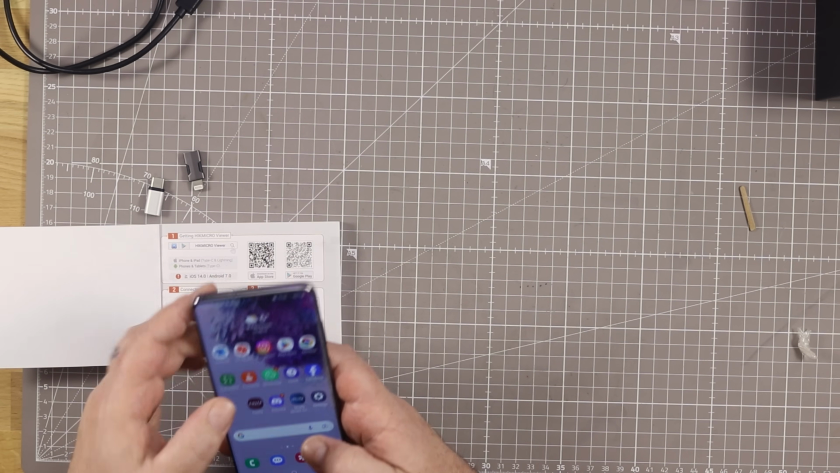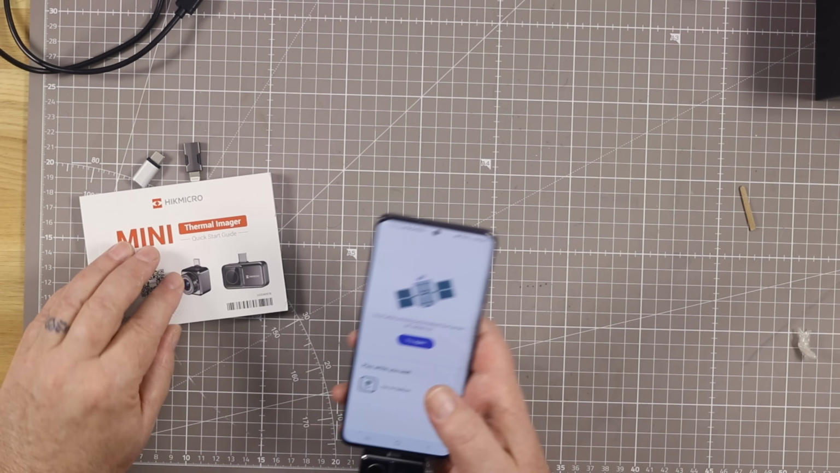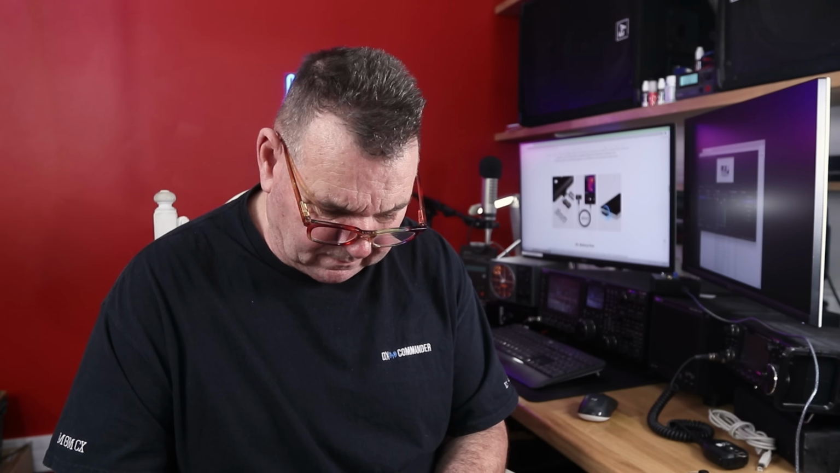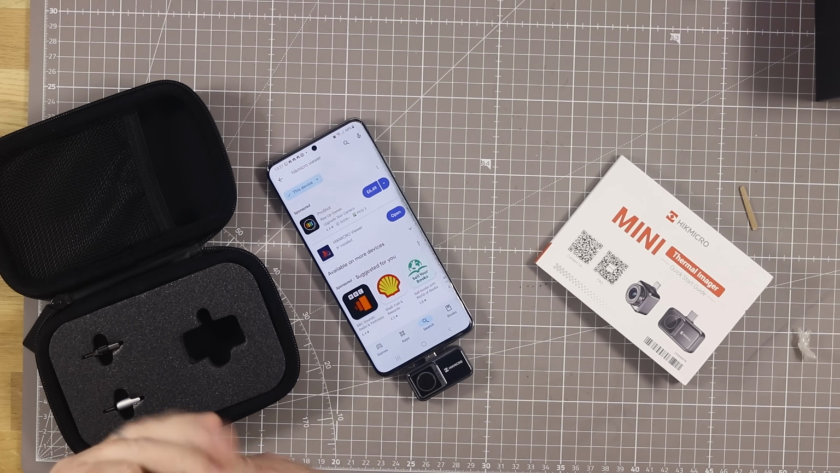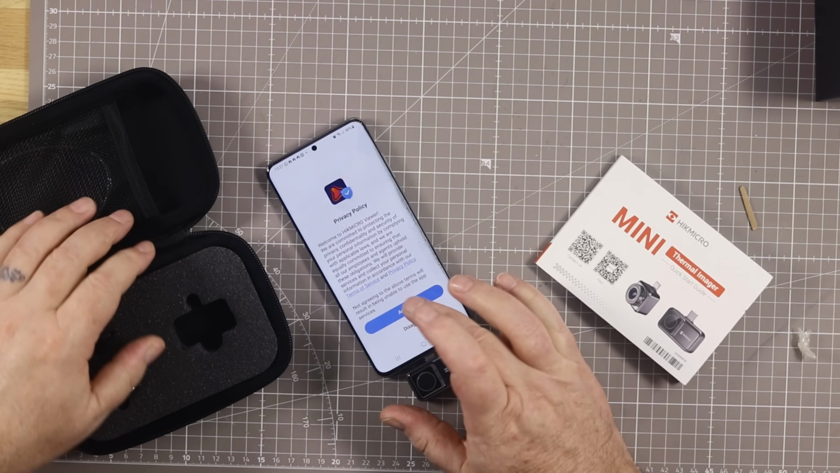So let's do that. Okay, I think we've got a bit of a waste of time here. I'll just look it up. I want the HIC Micro. I think that's it there. We'll install that, see what happens. Open. Agree.